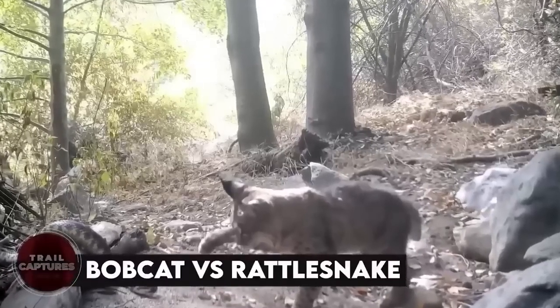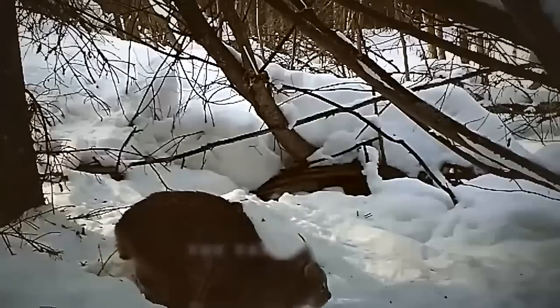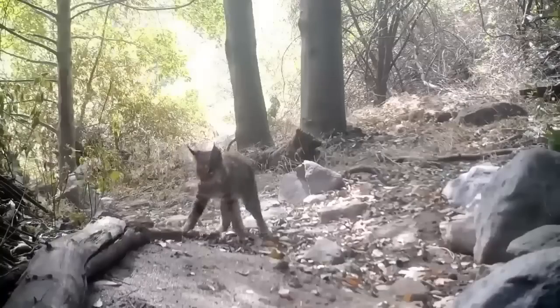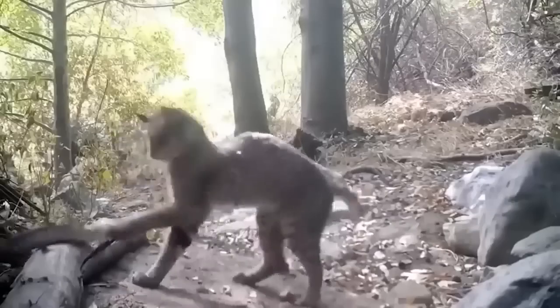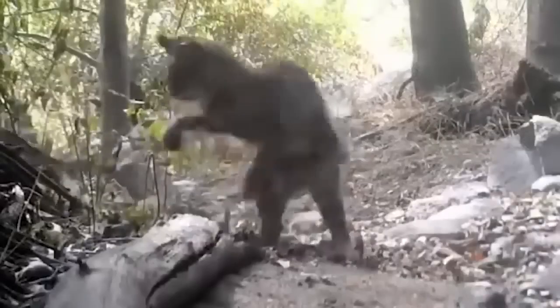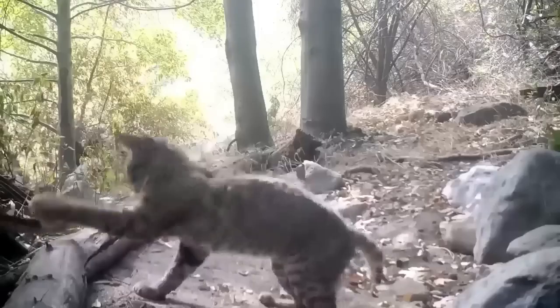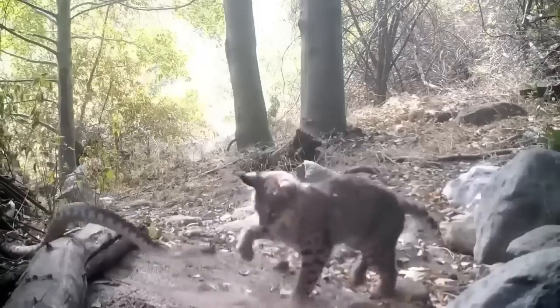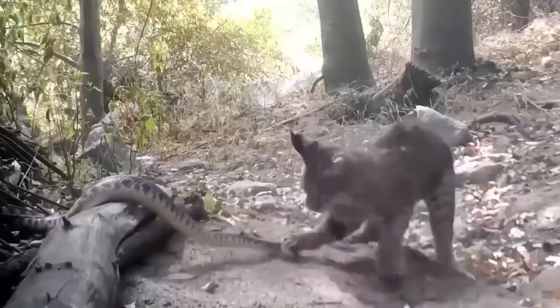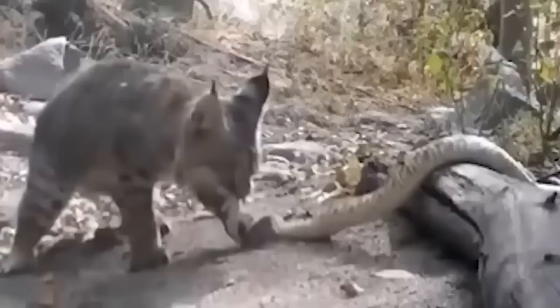Bobcat versus rattlesnake. These fierce felines hunt and chow down on all sorts of critters, but one time one of them got snapped by a camera while running into a rattlesnake on its way somewhere. It made sure to take out the snake before resuming its original plans, but man, it really had to work hard to take down that snake. It used its sharp claws and teeth to crush and bite the snake's head in an epic battle.